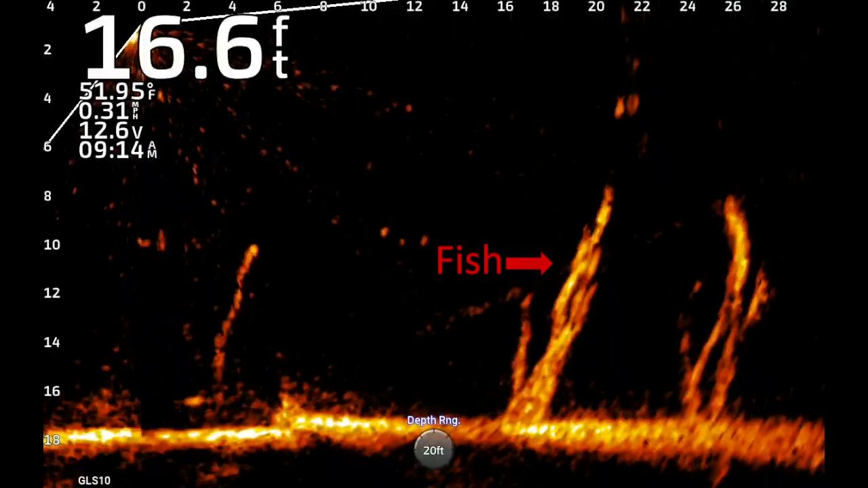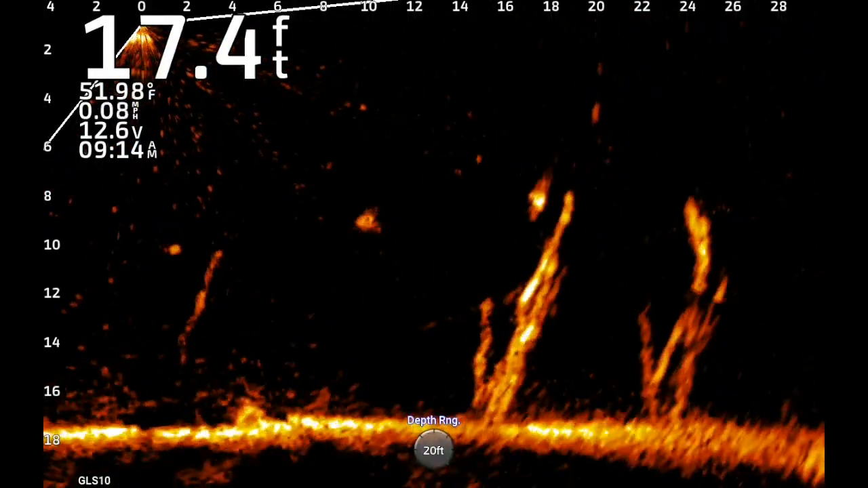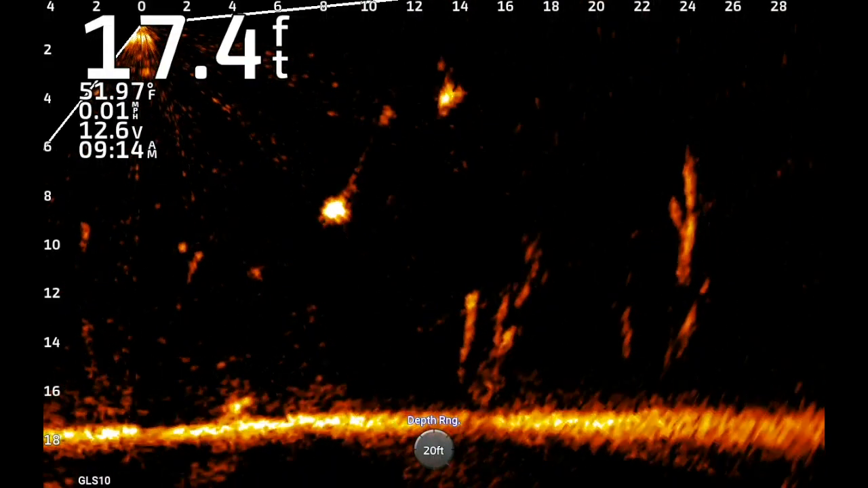Here's a fish sitting on the side of a leaning tree. You can see him kind of sparkling there. That's what sets him apart from the rest of the structure. And he hit it pretty quick as soon as it got there.